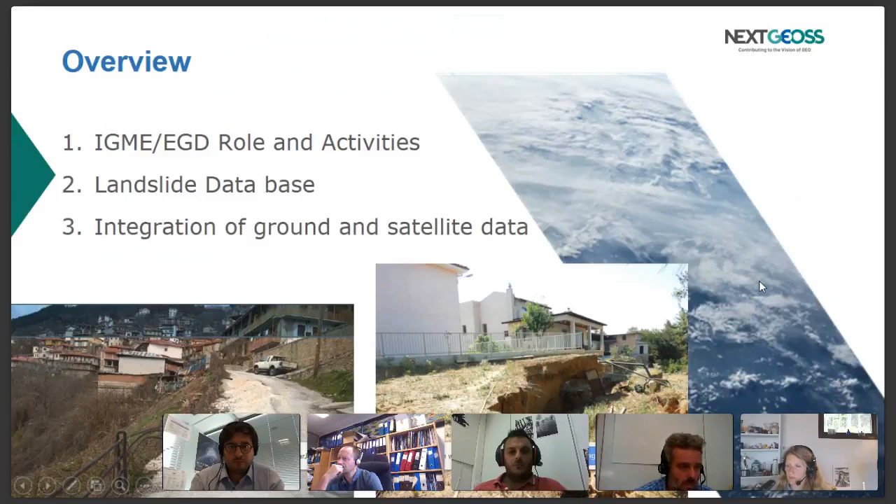There are different levels of detail. That's why we have three different ways to present the landslide. We have points, lines, and polygons. All reports are the result of fieldwork, but the detail depends on available base maps and on the date of the recording.